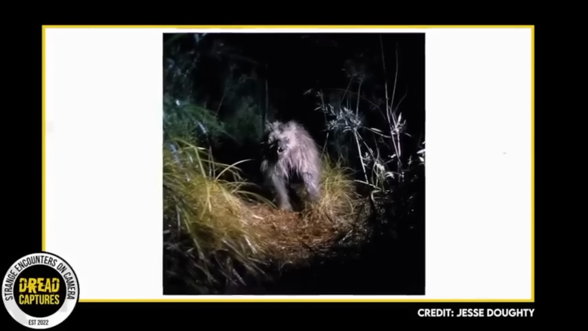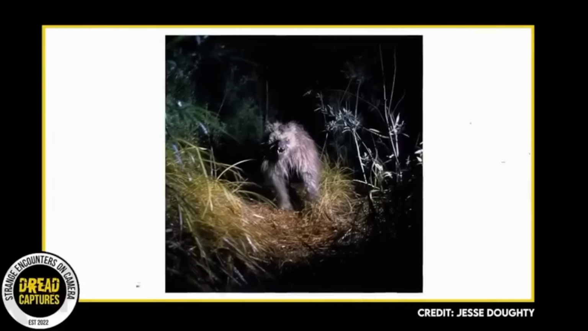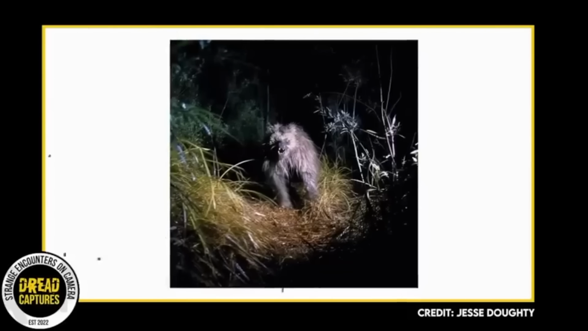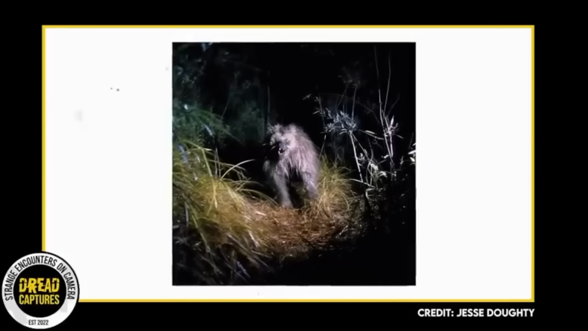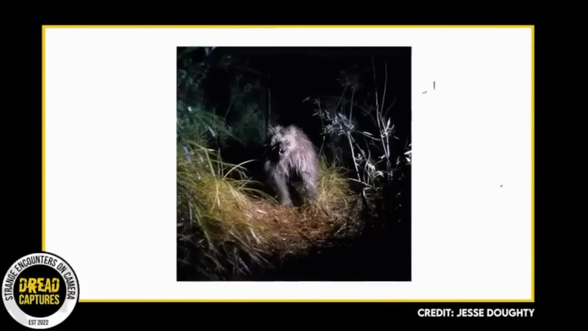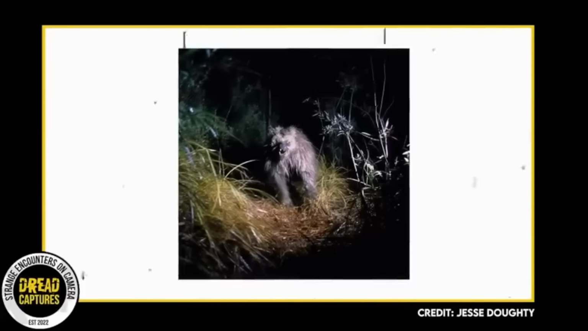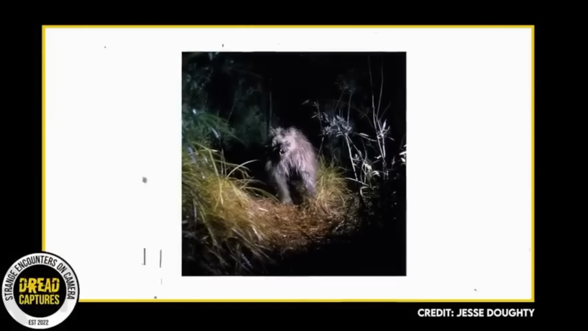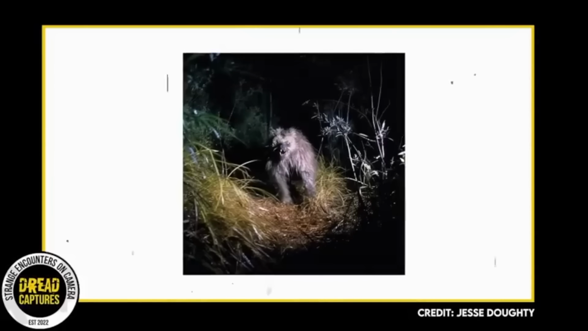Curiosity piqued, Jesse's mind raced with questions. What was this mysterious being lurking on the edges of his property? Was it a creature of legend, an ancient dweller of the Everglades, or something entirely new and undiscovered? Determined to uncover the truth, he embarked on a quest to capture further evidence of this elusive creature.